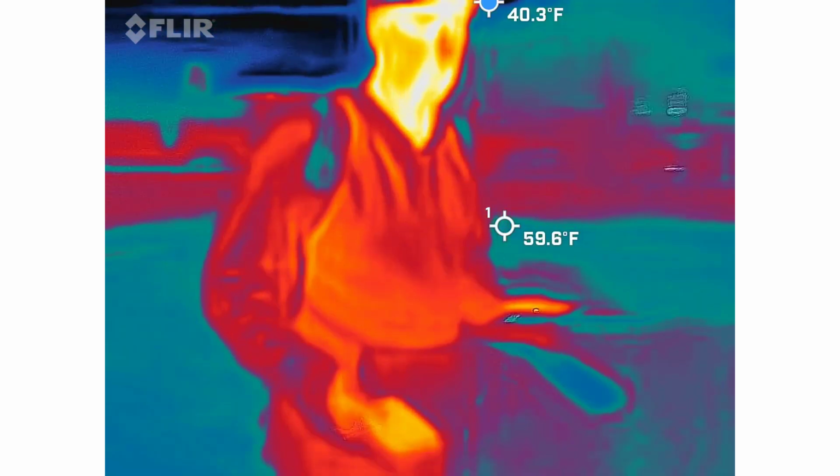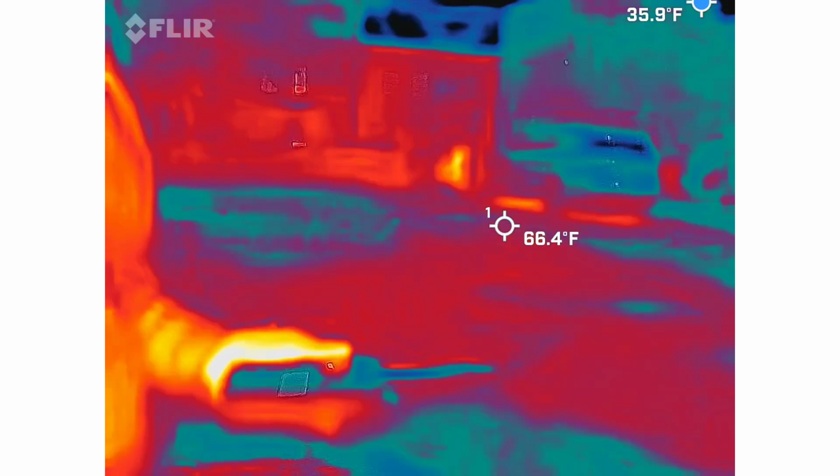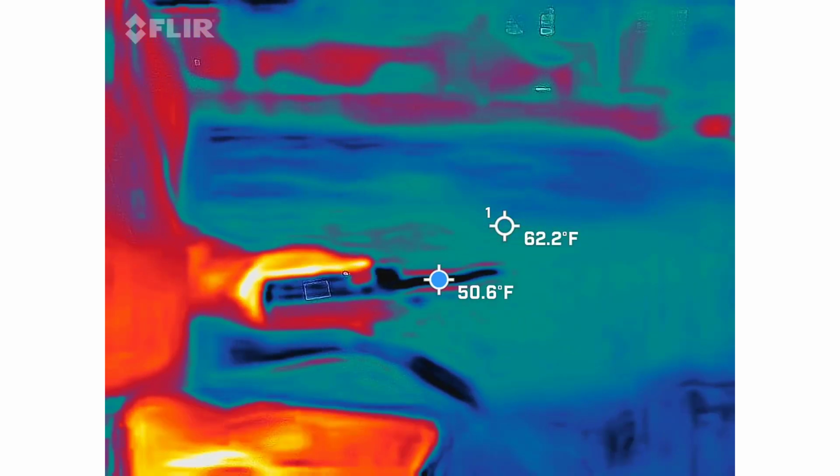Also, when we're out in places like this, people don't like their cars to be filmed either. So if somebody's going to their car, just kind of point the camera the other way. Okay. They don't know what we're doing out here.